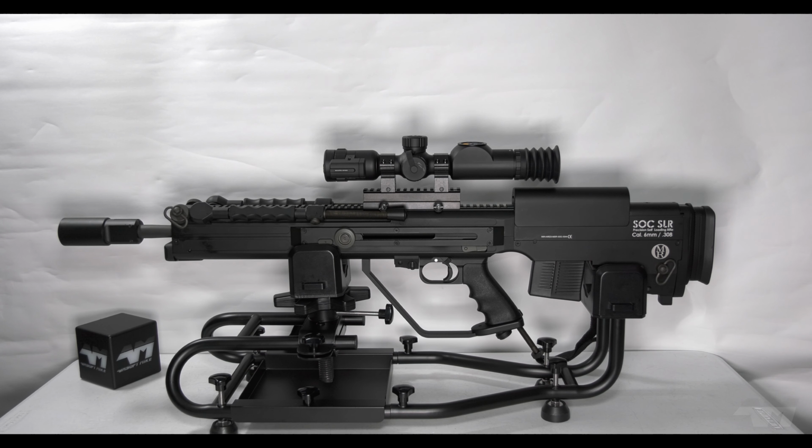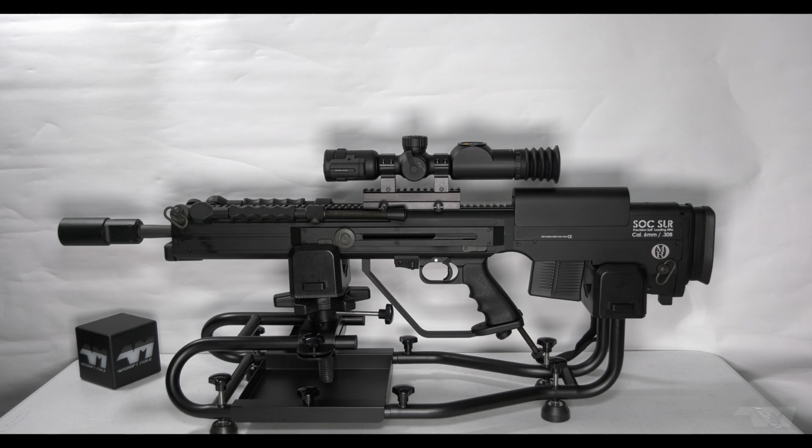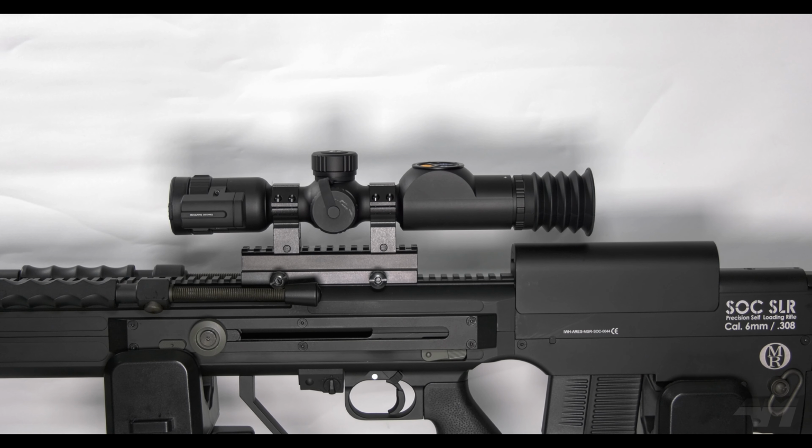Right, let me show you the screen and all its functionality. Then I'm going to take it outside, but no, of course I'm not going to take this bad boy outside. I'll take it off. I'll mount this onto something less scary and show you the functionality. And then of course, I'll come back inside and test if the RAV function works.